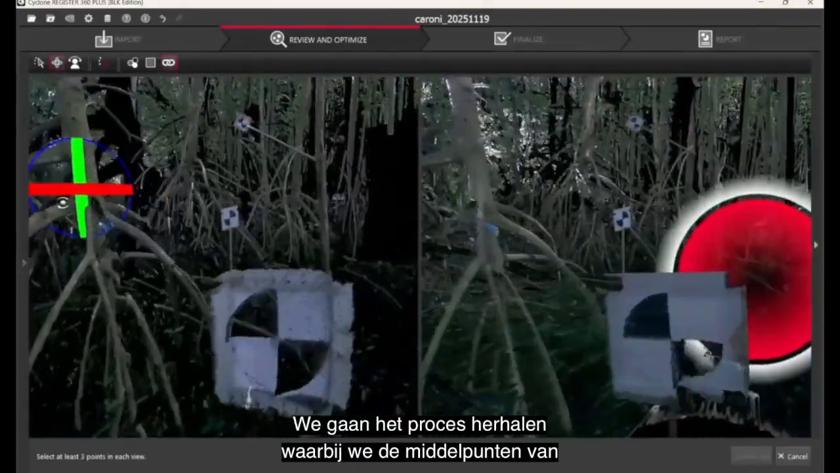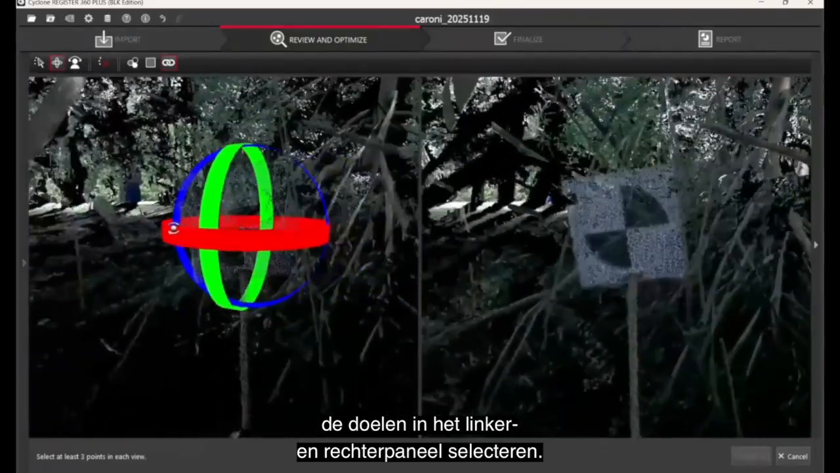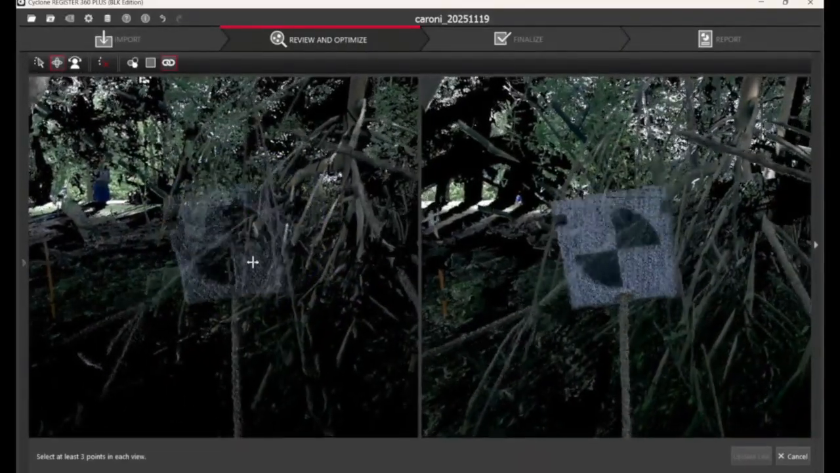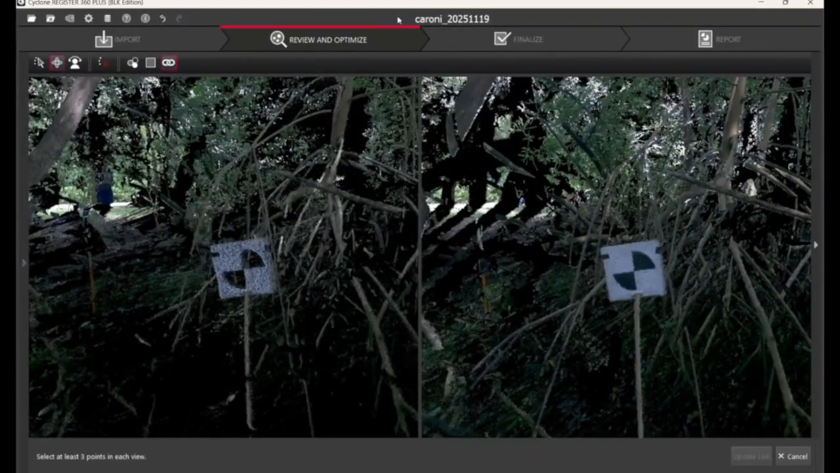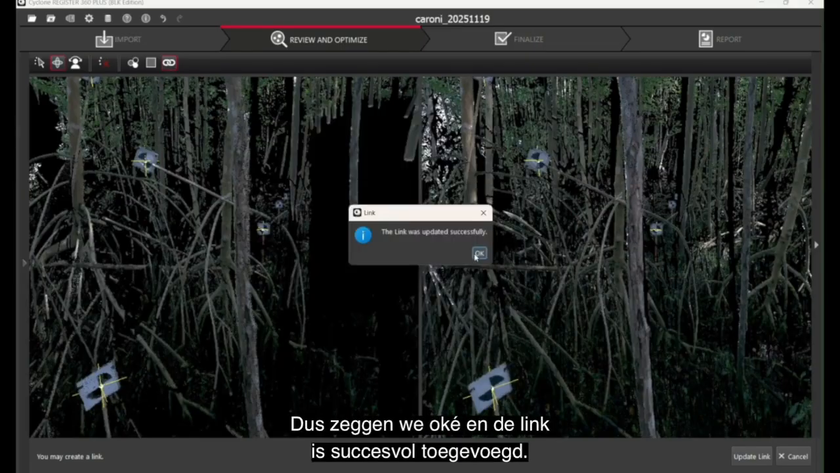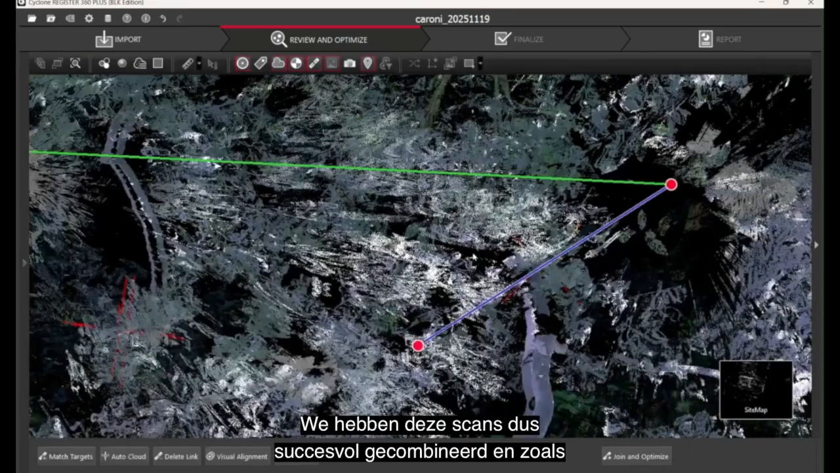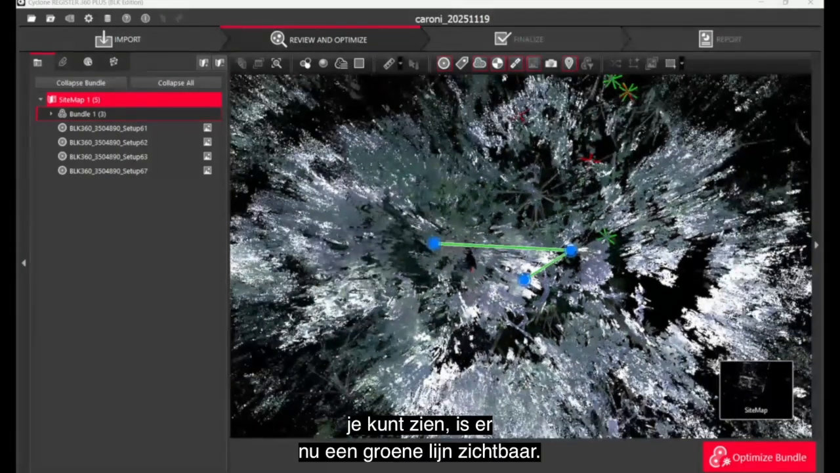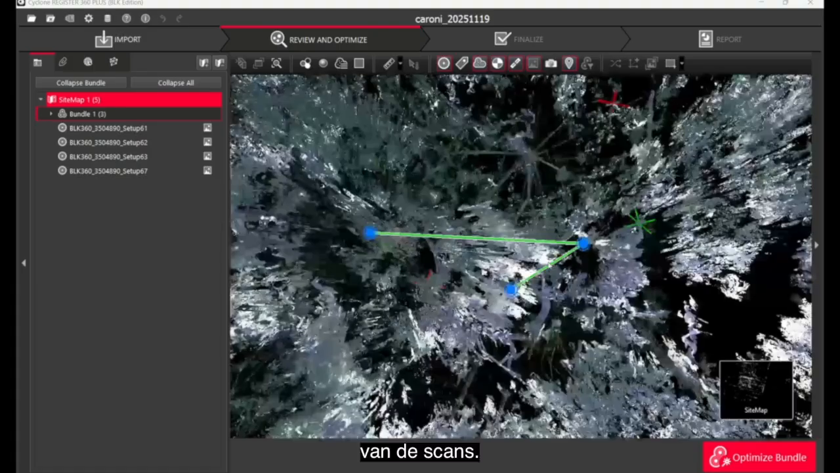So we're going to repeat the process of selecting the center points of the targets in the left panel and the right panel to combine the scans. When we do this, we see a much better result. We see most of the points are to the left of that line. So we say okay, and the link is successfully added. So we have successfully combined these scans together, and you can see that it's now a green line, which is a good scan combination error assessment.